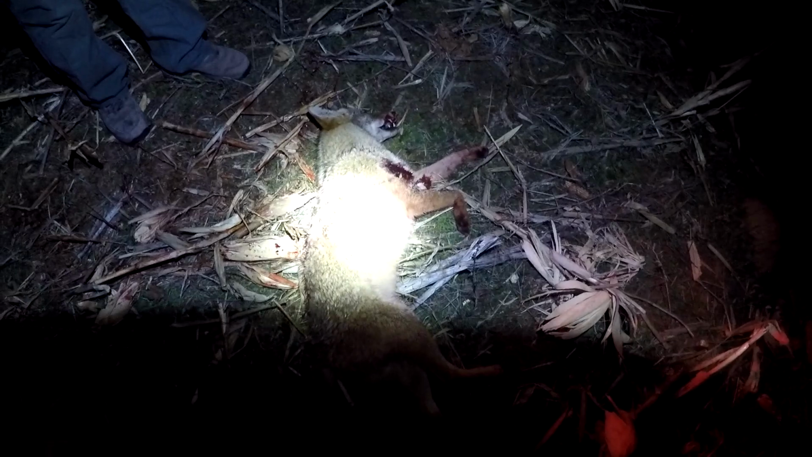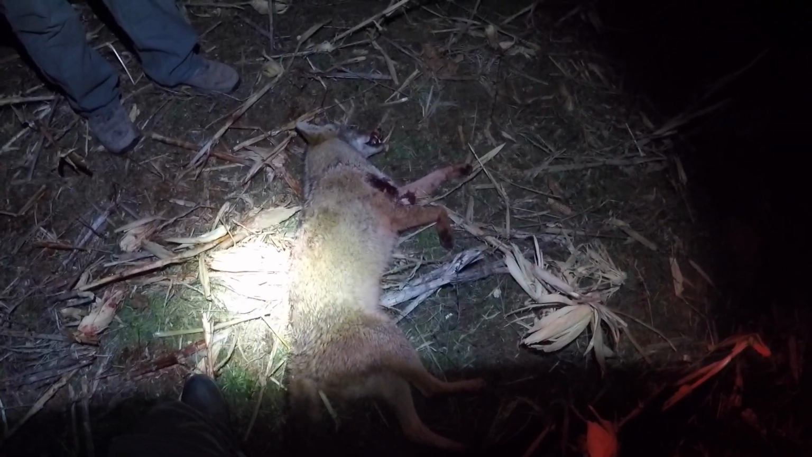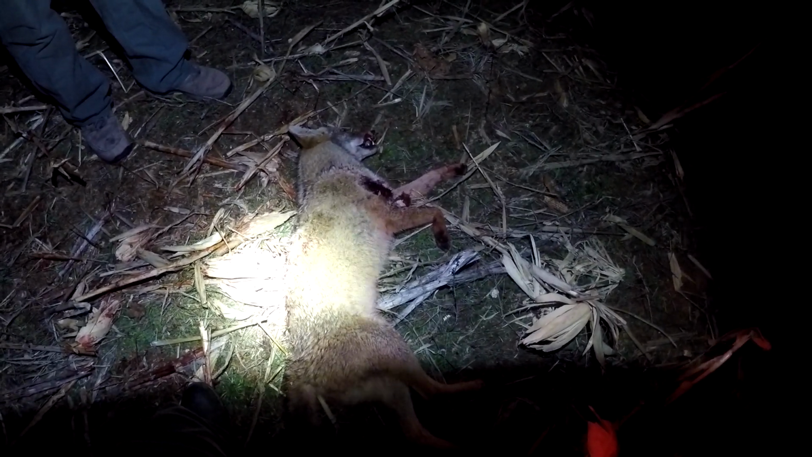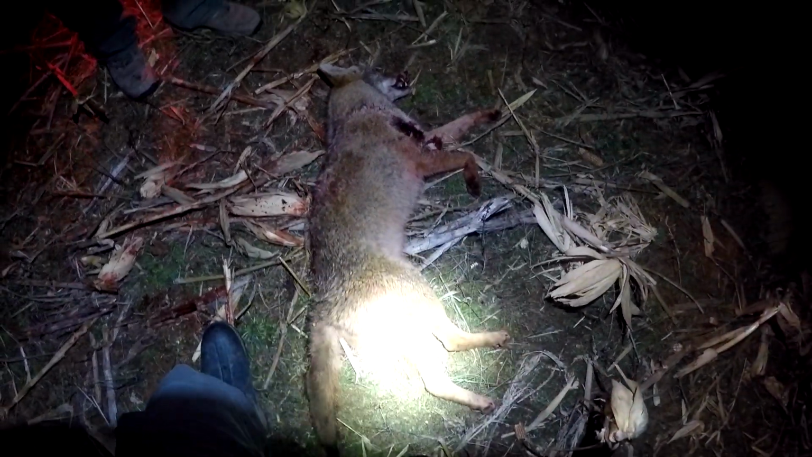Female. Yeah, it's a female. How did she tote that, man? It's amazing how tough these coyotes are, man. It's crazy how tough they are.